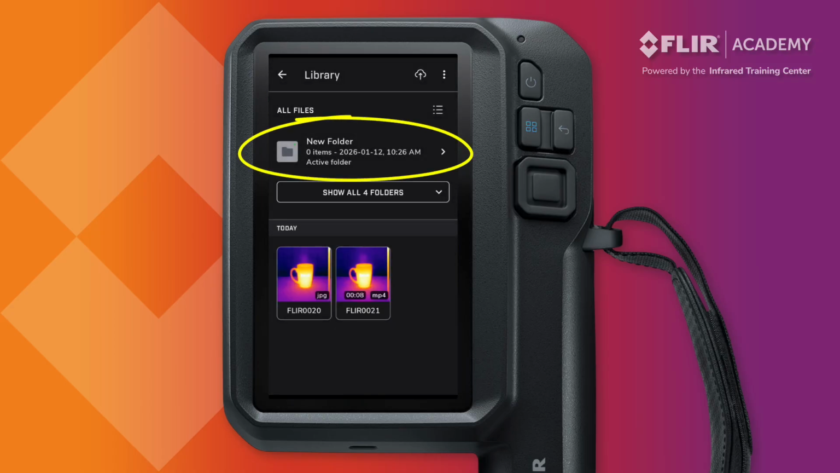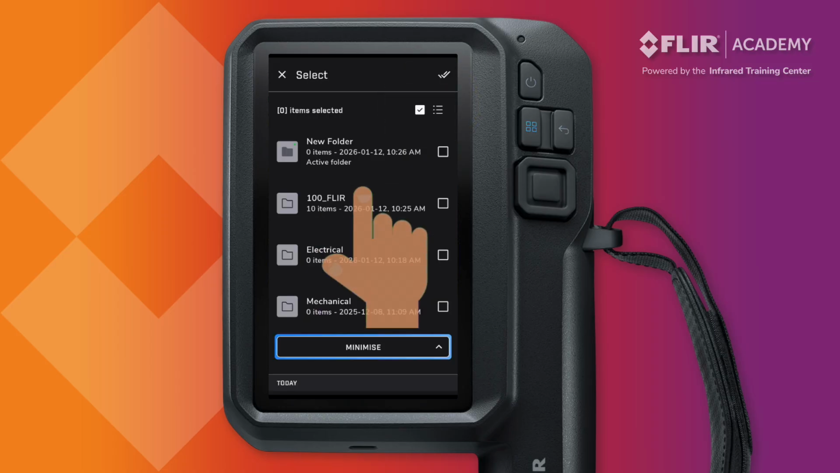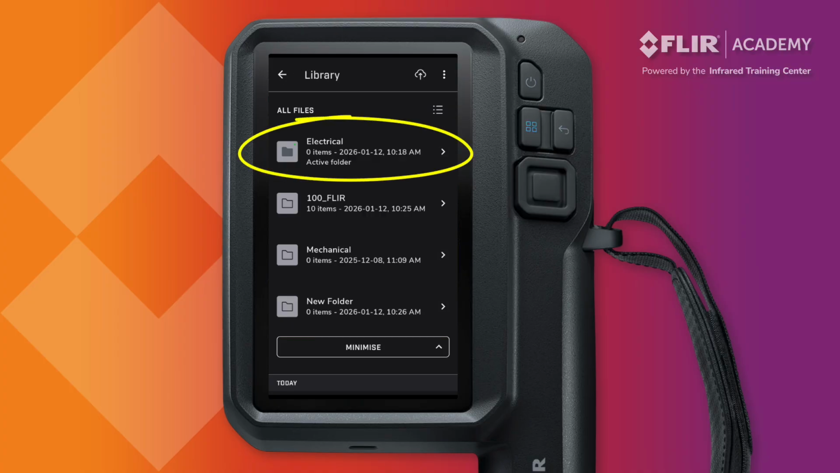This new folder automatically becomes the active folder and will be the default location where all images and video are stored. If you want to change the active folder and save data to a different location, go back to the Library menu, touch Select, check the folder you would like to activate, and press the folder icon at the top of the display. This will move that folder to the top of the list and become the new default location for saving data.